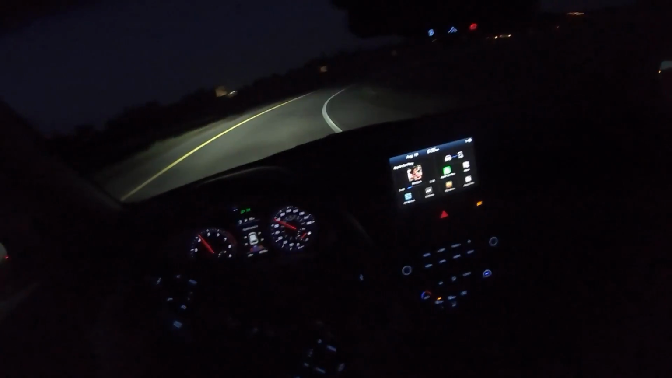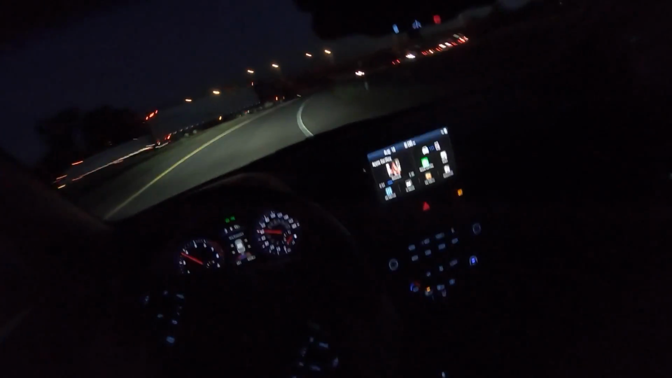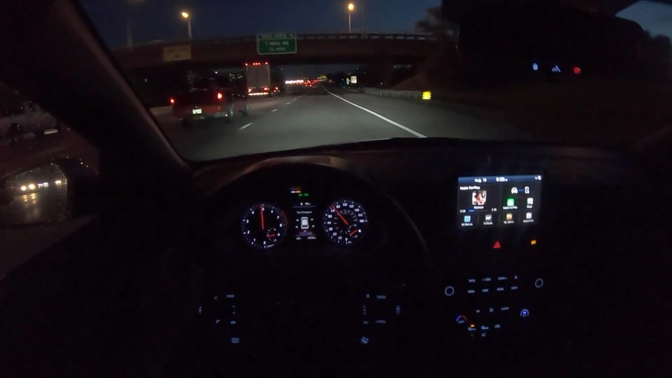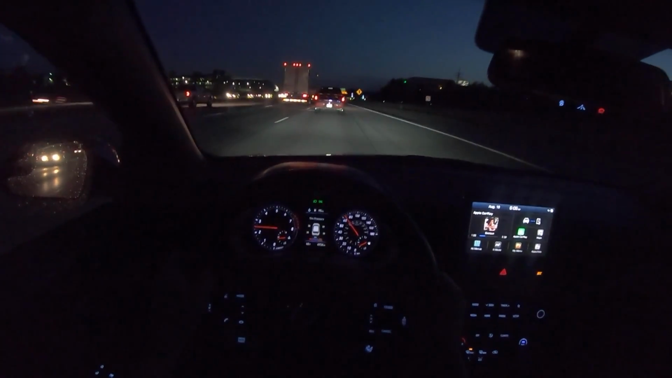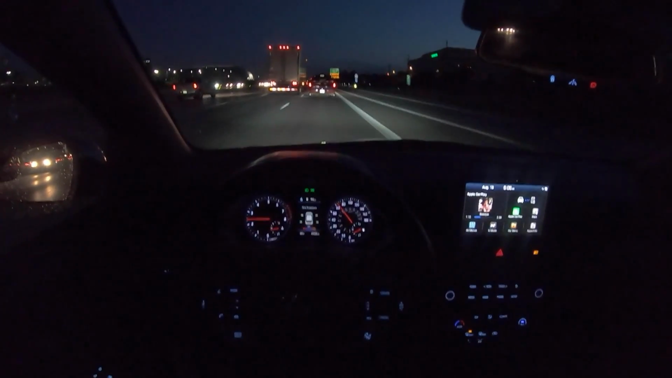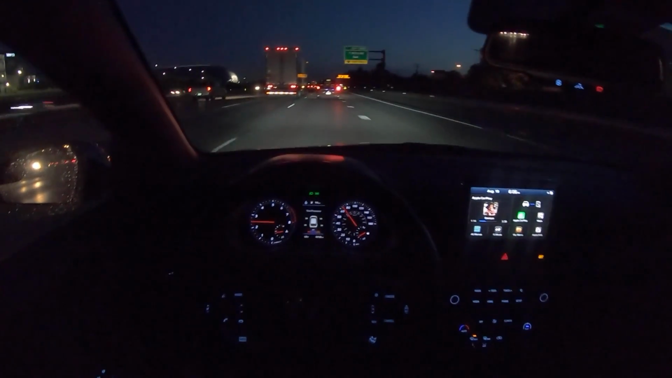I think the Veloster N wins the exhaust sound battle pretty much of everything out there. This is just such a well put together performance car. Yeah, it's good. What else is there out there that could be compared to this?